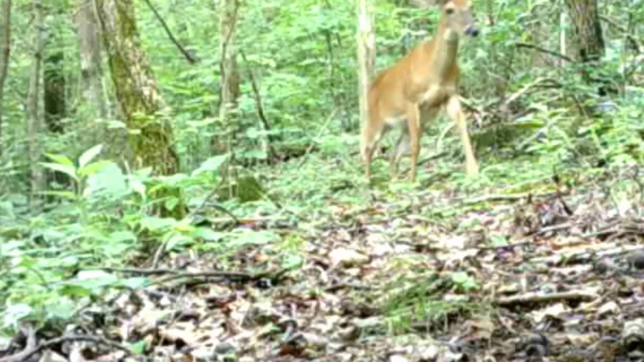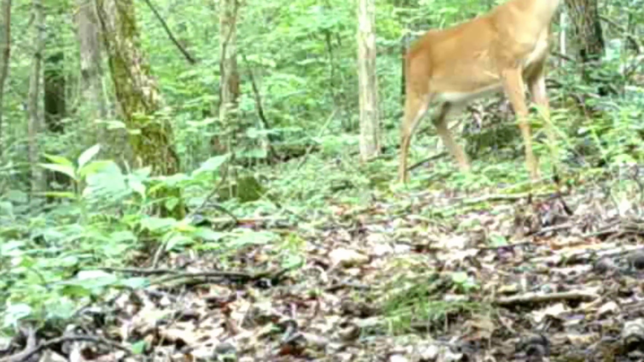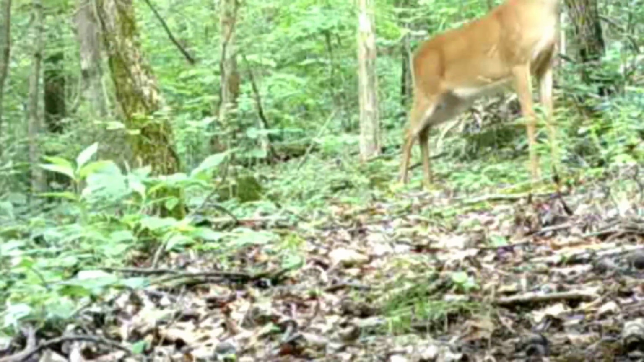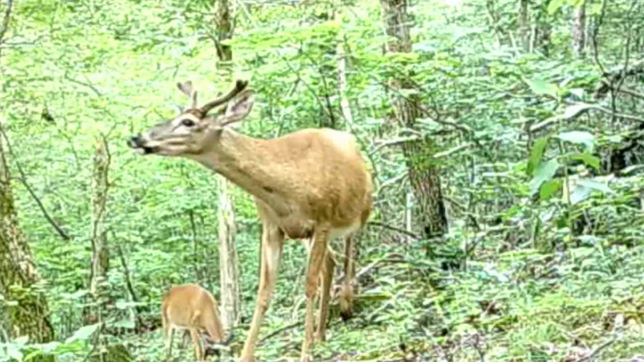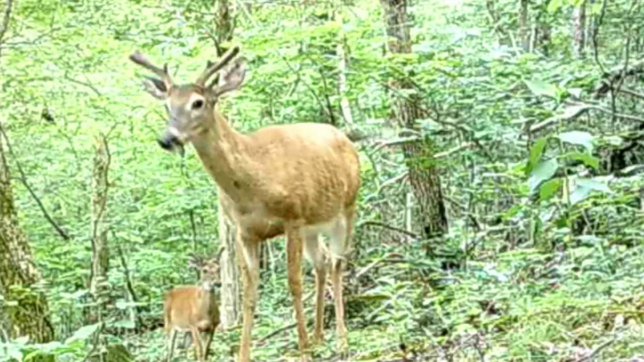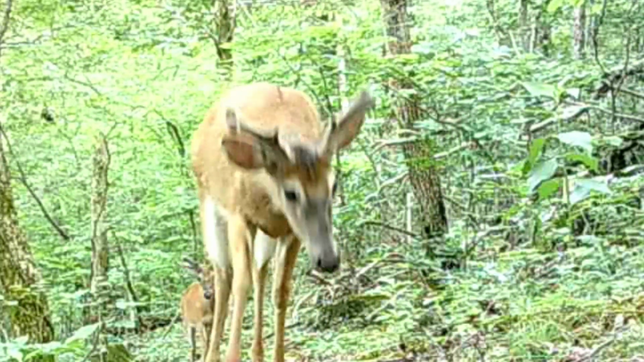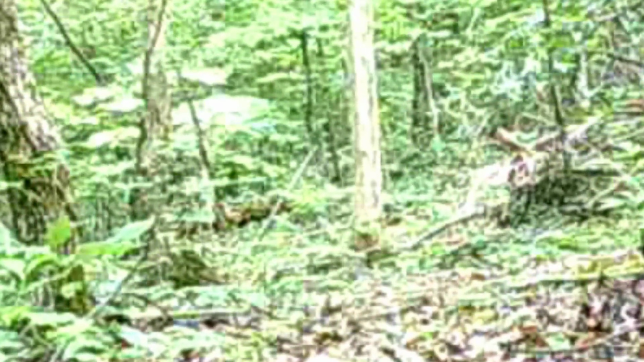Out on the ridge trail, there's some more bucks. They like to run around in little groups. This one is going to have a nice set of antlers. Now I caught something weird here. This looks like a hurt bobcat. It's way off, so I had to zoom in on it. That looks like a hurt bobcat. I thought it was a coon, but it's a bobcat.